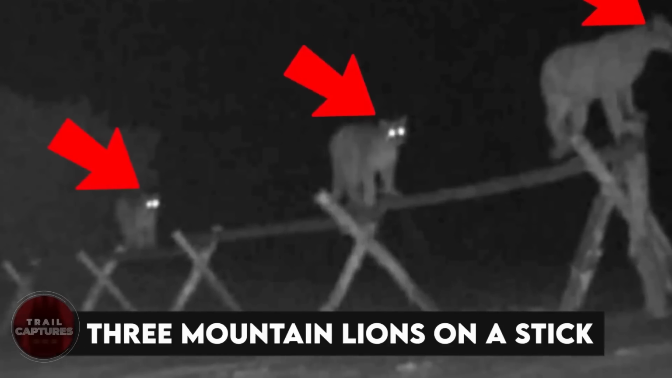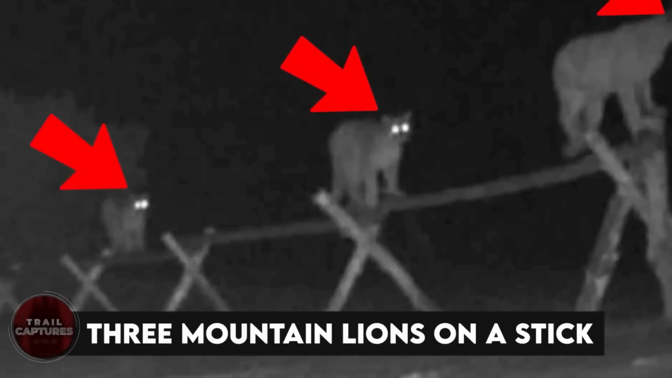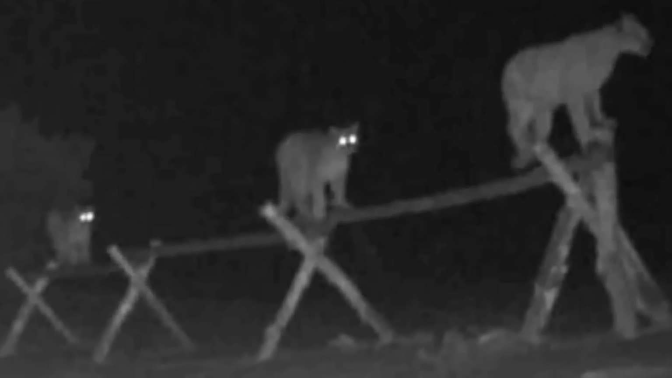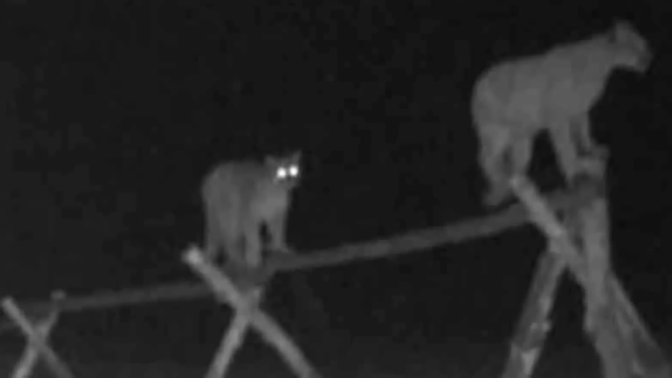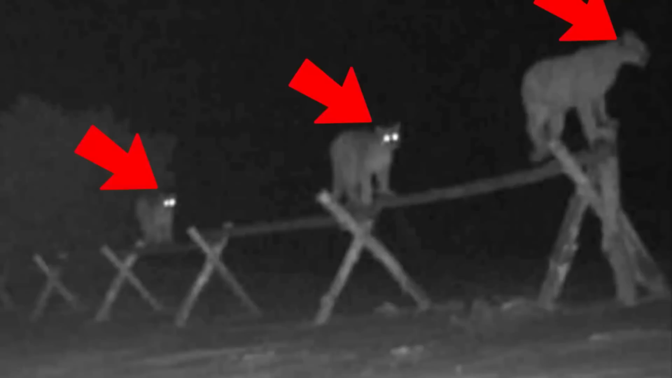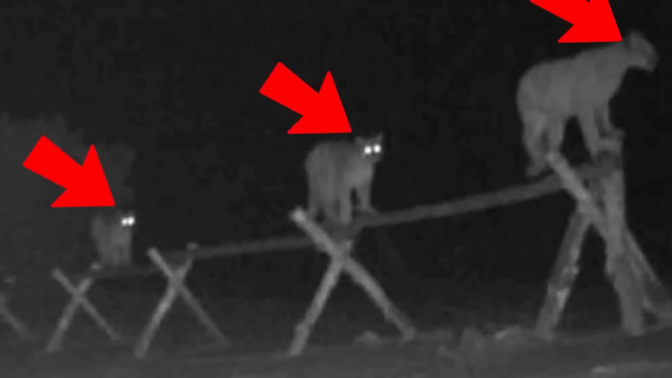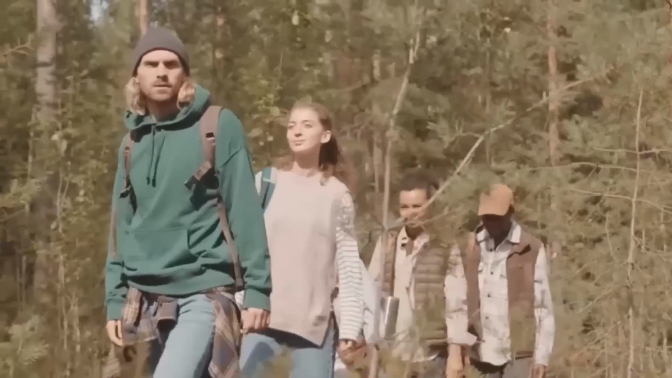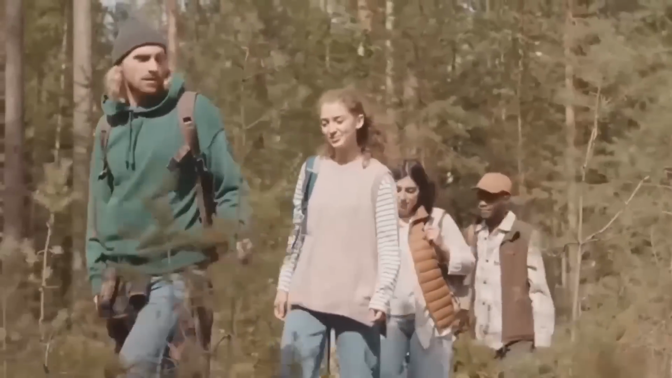3 mountain lions on a stick. You'll be surprised to know that this trail camera captured 3 mountain lions standing on a stick. You may think it is artificially created because how can 3 lions stand on a stick? But believe me, this camera found this incredible shot. The first lion is roaring, and the last two are gazing with shining eyes. Stay tuned to our journey into the wild as we explore the world of these magnificent creatures.